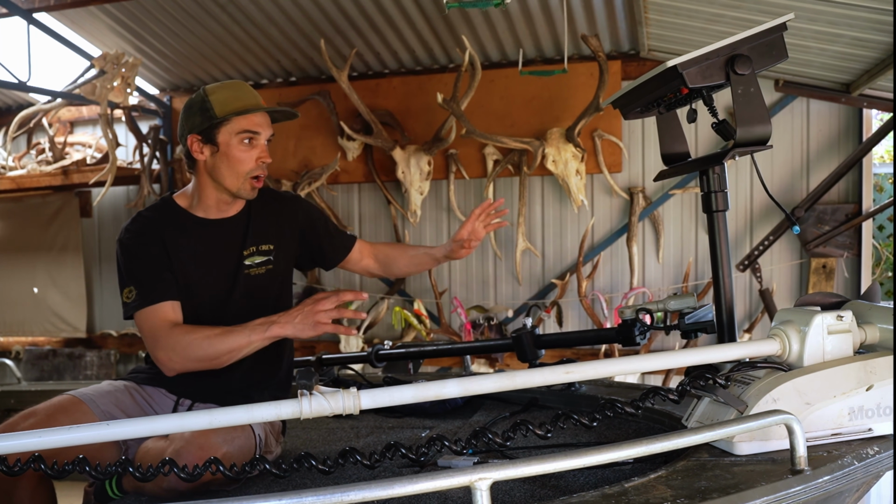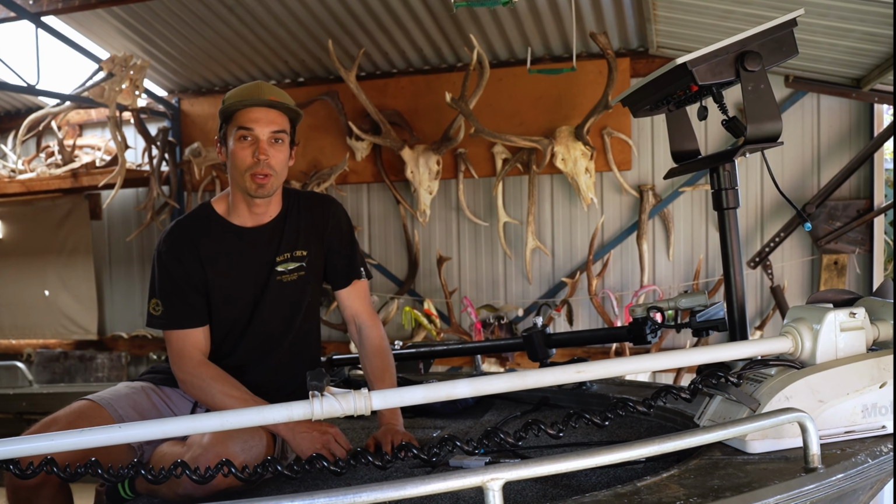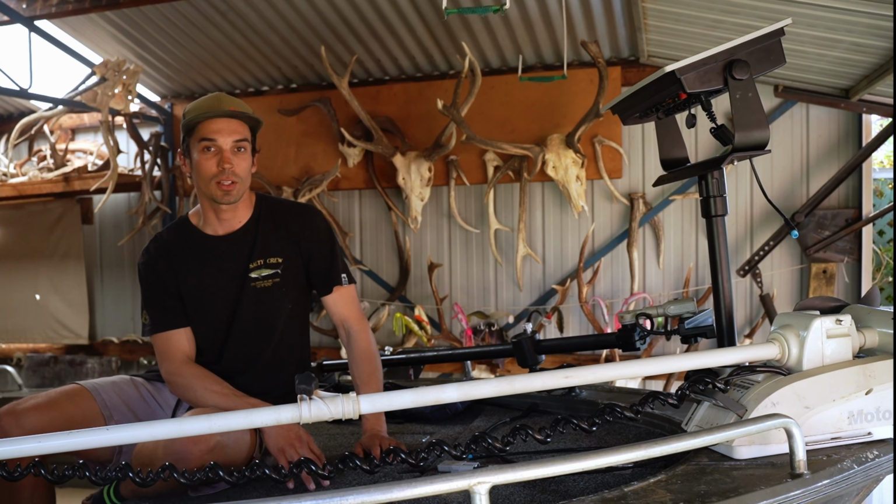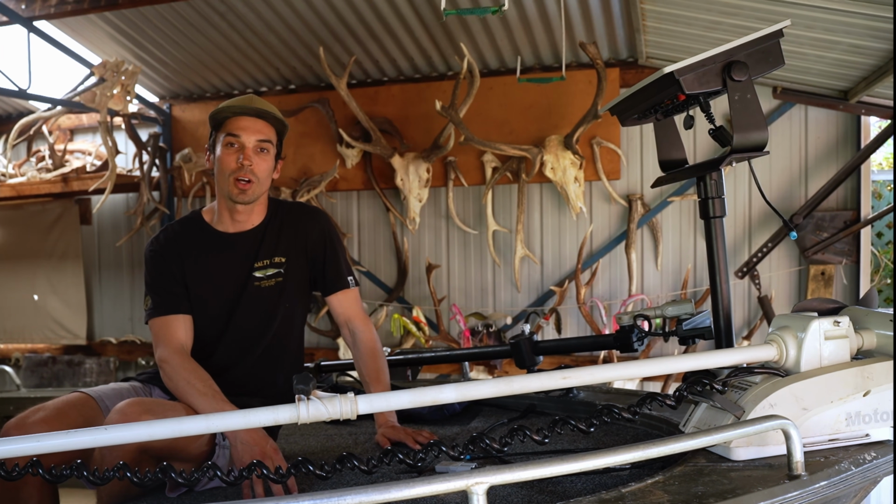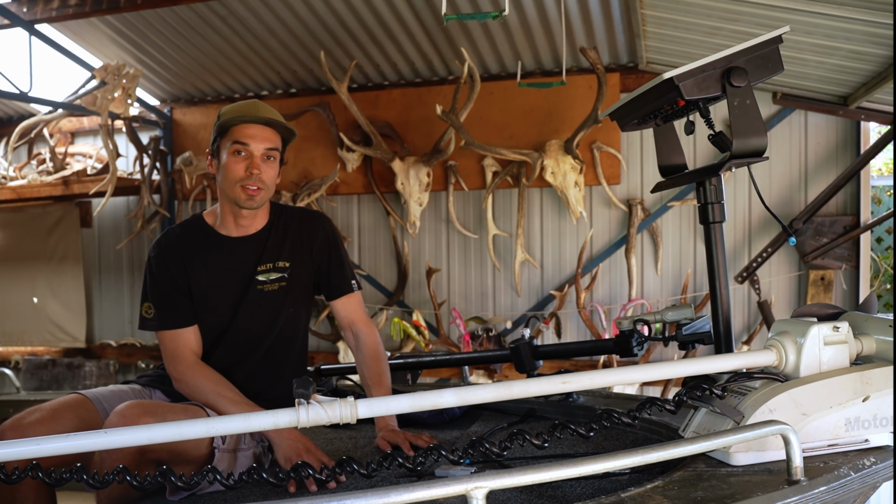So I've just got both the screen and the LiveScope running off the one lithium, and it gives me about 20 hours of fishing time. So plenty of fishing time, and that's just a quick little run over of my whole setup. So if you guys want to get something similar or you're looking into it, this is what I'm running, and that's the setup that I'm doing it.